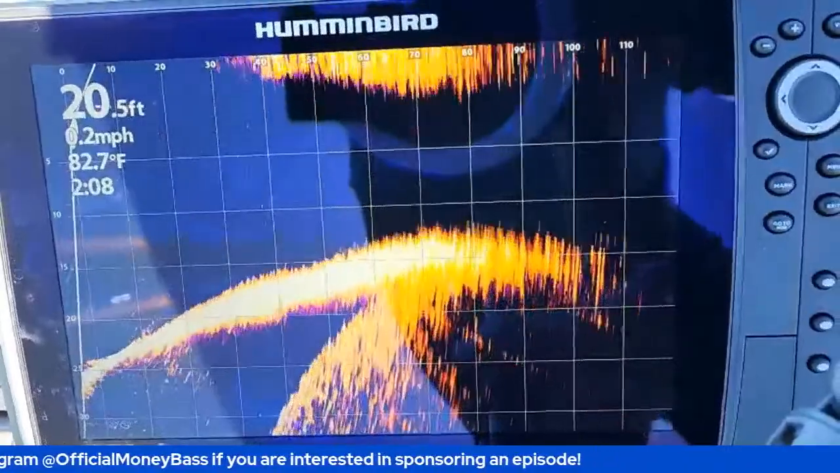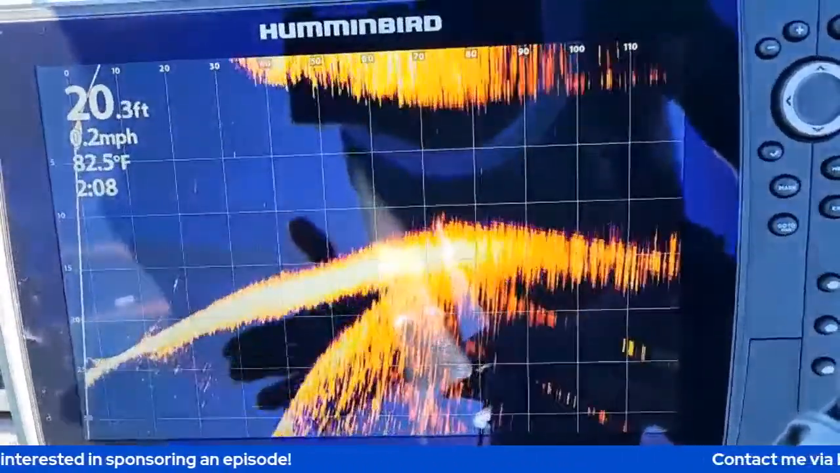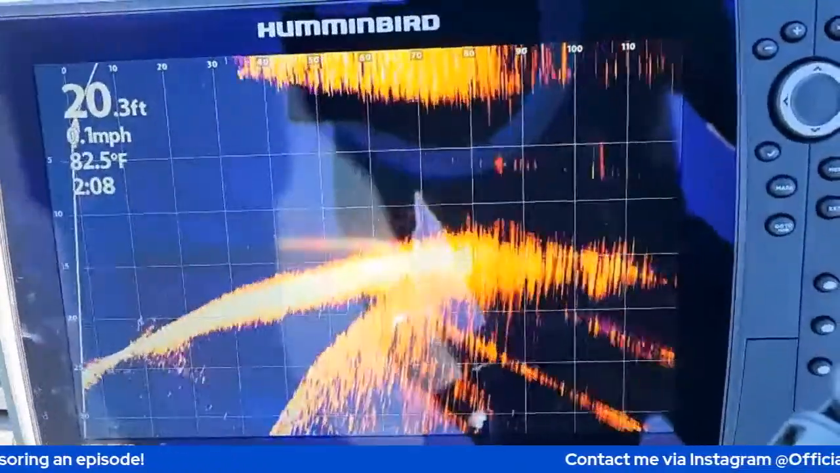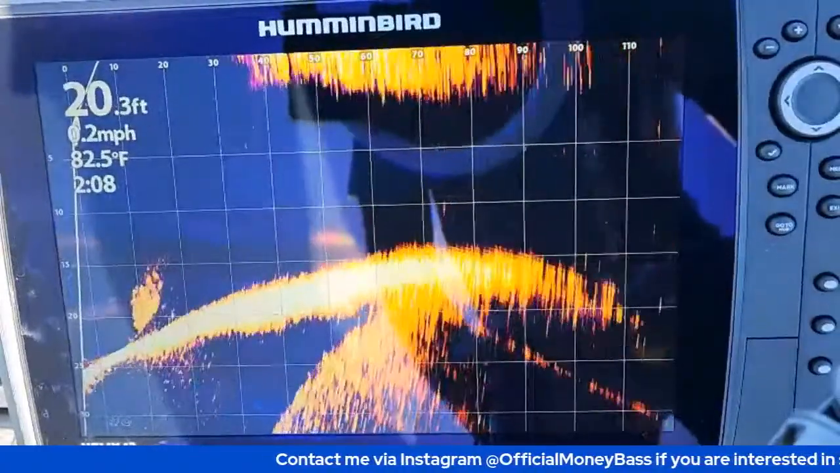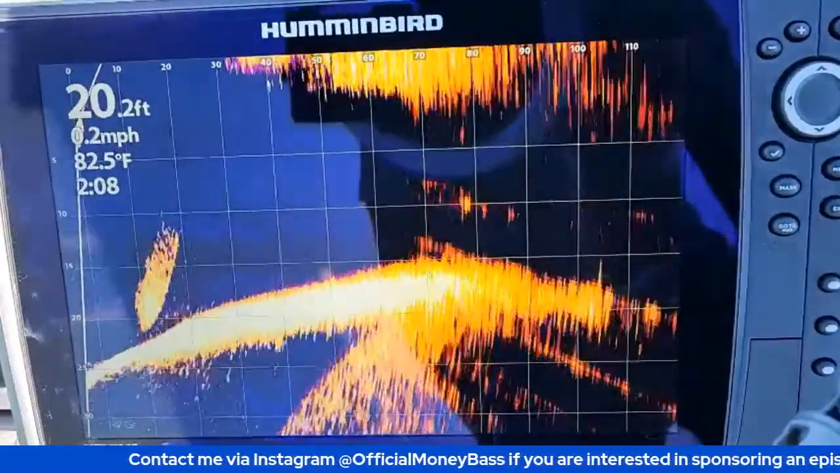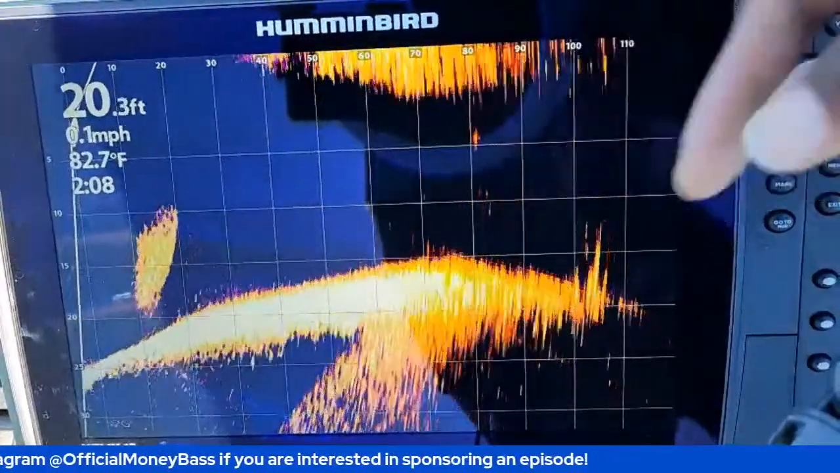And it just takes some time, guys. If you take the time to come out here and put some time on the water, it's kind of hard sometimes, but just don't fish. Just come out here and get used to your units. Get used to what you're seeing on those units, so that whenever you come out here, it will help you have a more productive day. There you go. Look at those fish right there moving around on the screen.